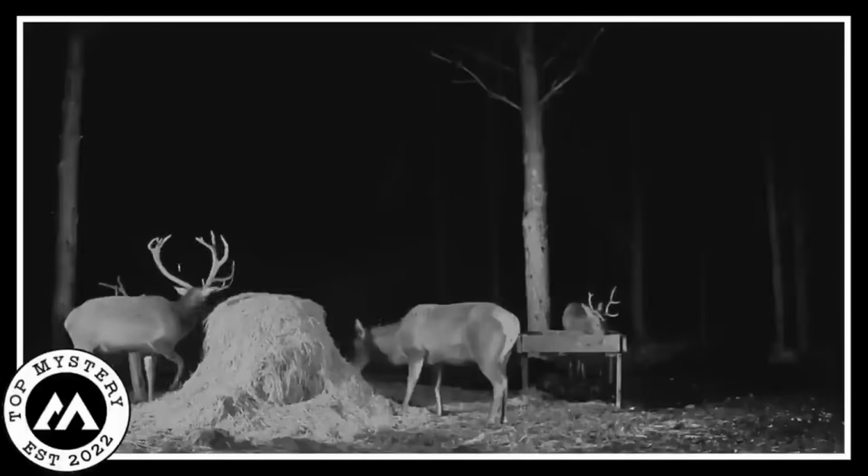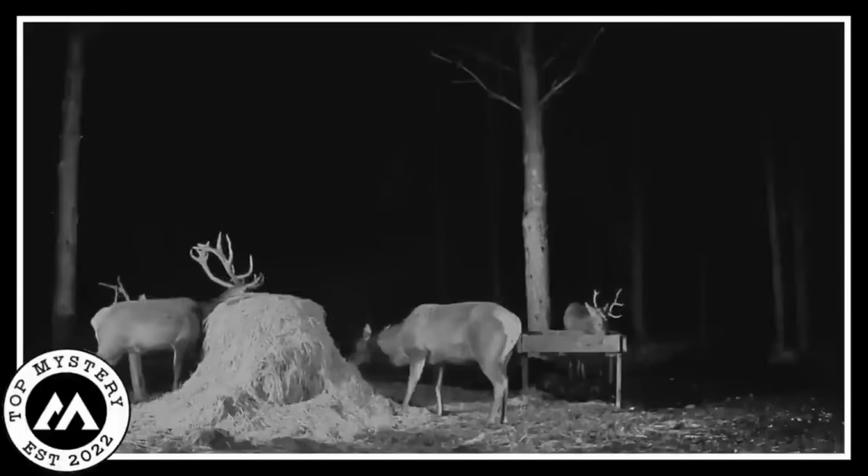Reindeer encounter. A magical scene captured by a secret night camera out in the wild. It's like a Christmas dream come true. In the middle of the night, the camera catches not one, not two, but three reindeer having a chill feast. They're happily munching on the special food put out just for them, having the time of their lives.